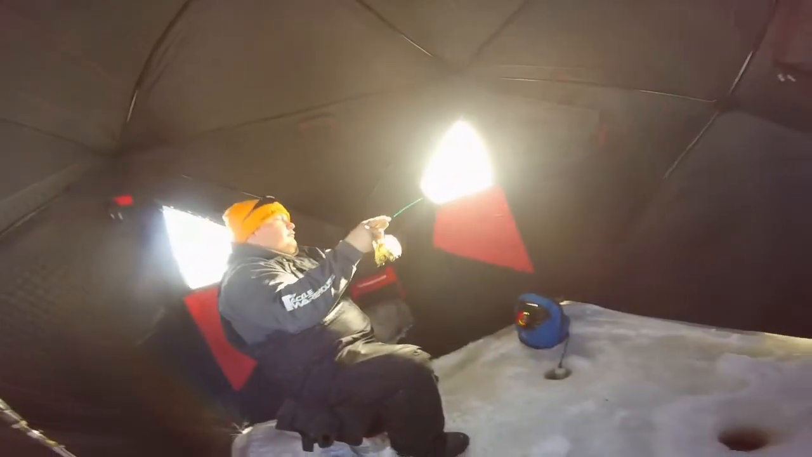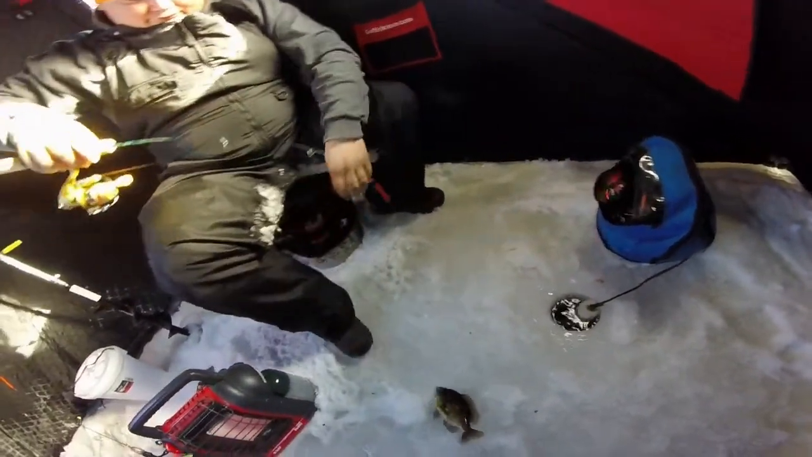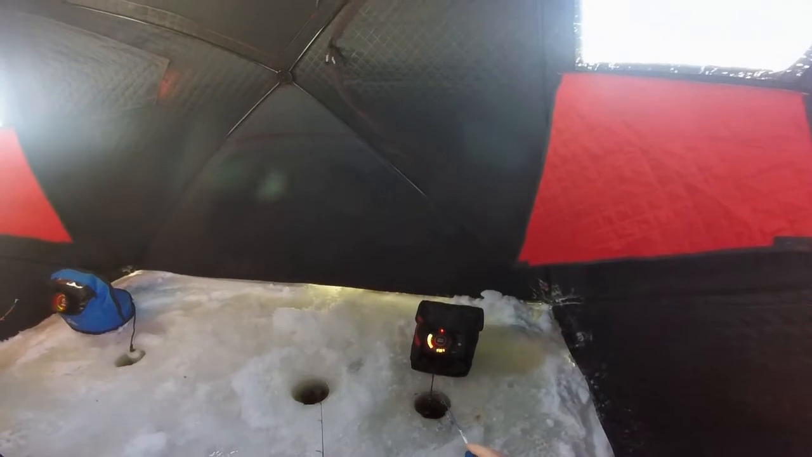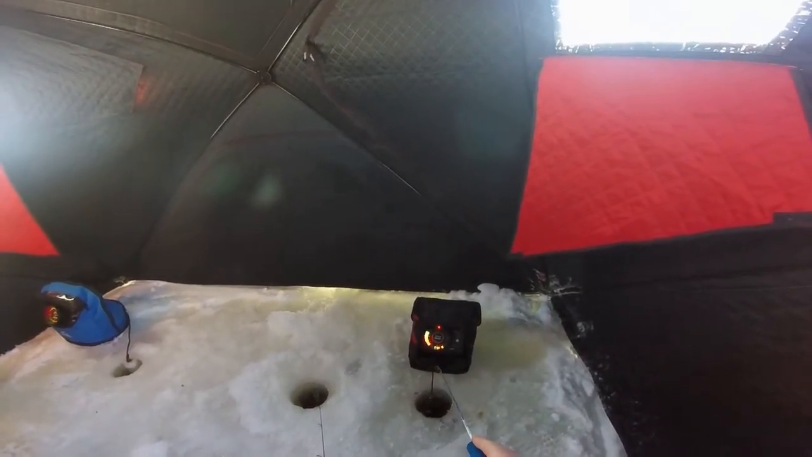Ooh, there's a drag peeler. Yeah. Here we go. Ooh, another nice one. Barely hooked.